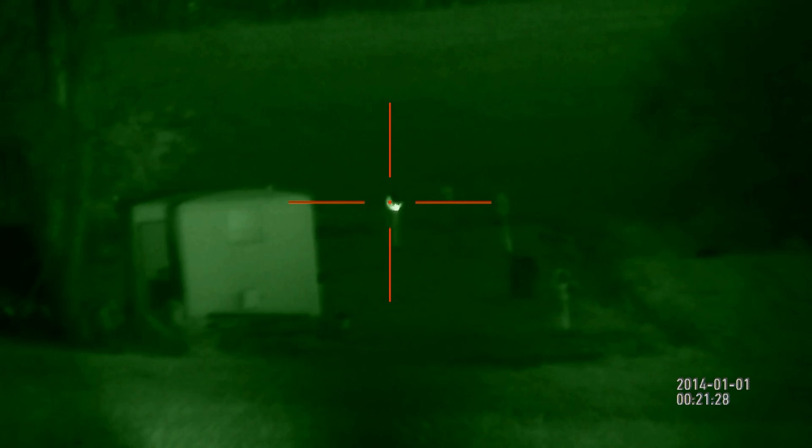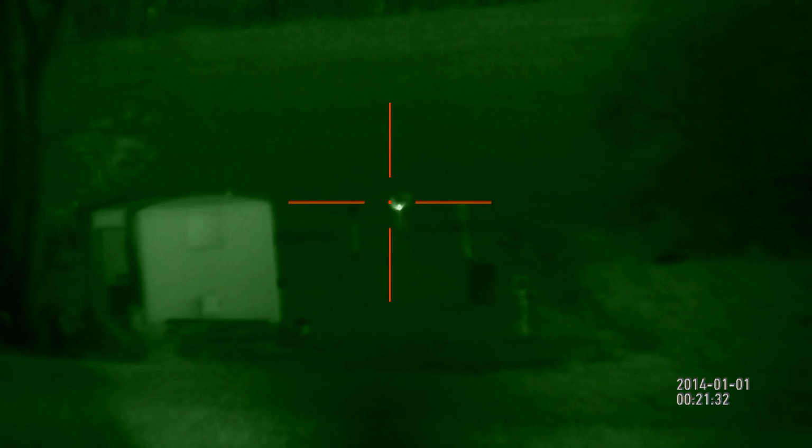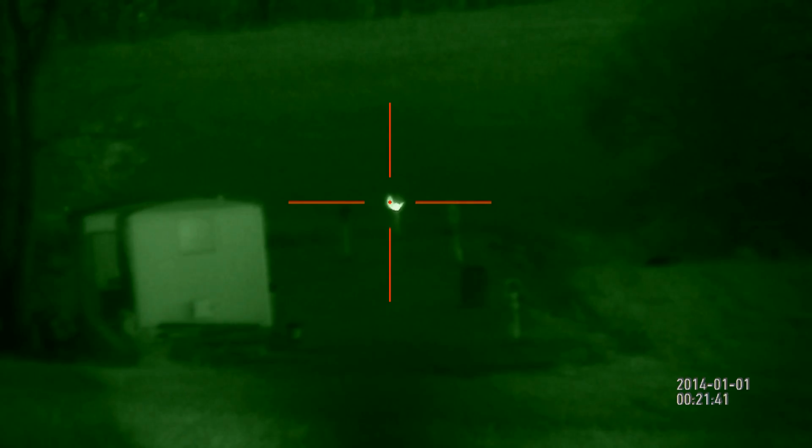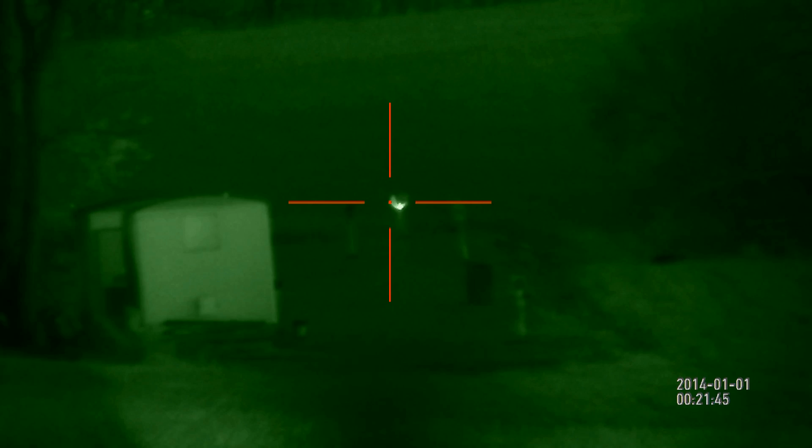Go back to the dark target here. And 150. Yeah, so far it looks like trust the laser.